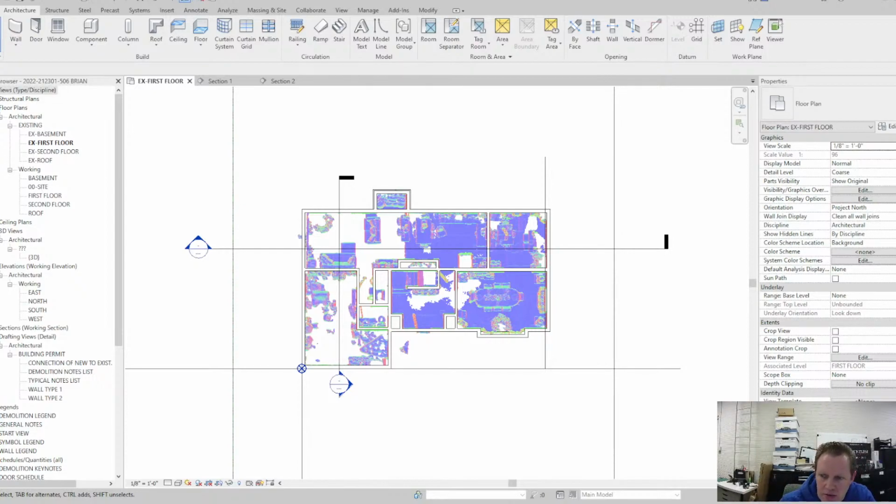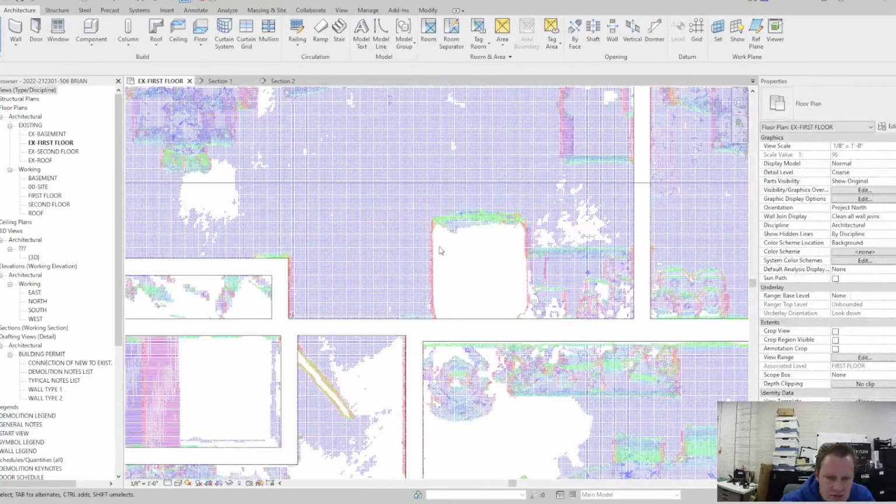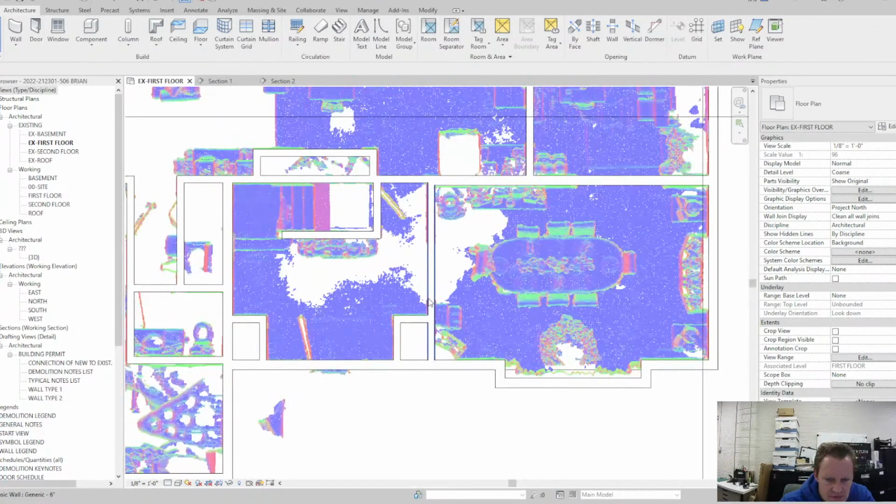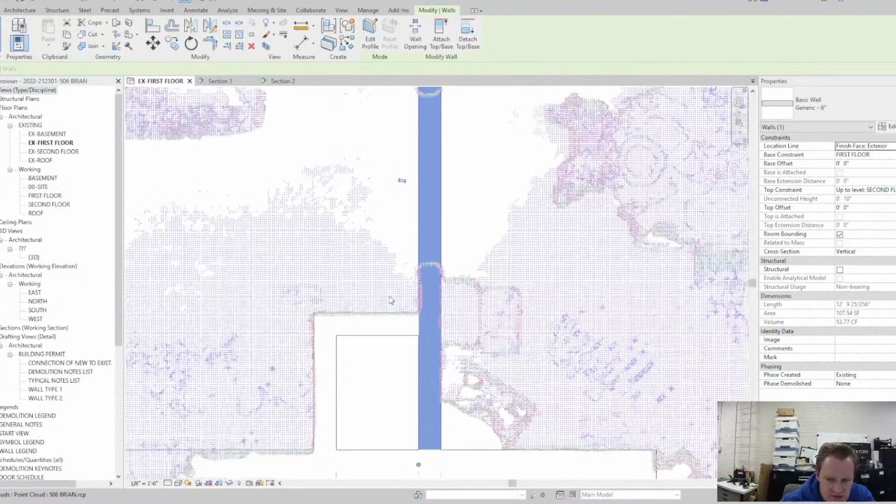Just real quick with that too, I don't know if you know this. If anybody's familiar with working in Revit, you can change the colors of the point clouds. I like to use normals, basically because it picks up the edges throughout, so it's really easy in terms of finding walls. I've already drawn the walls, but you can see the edges of that.